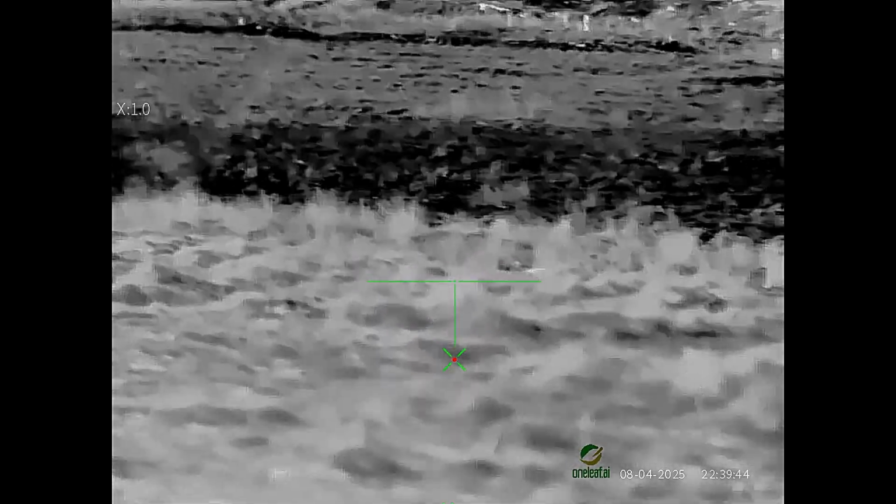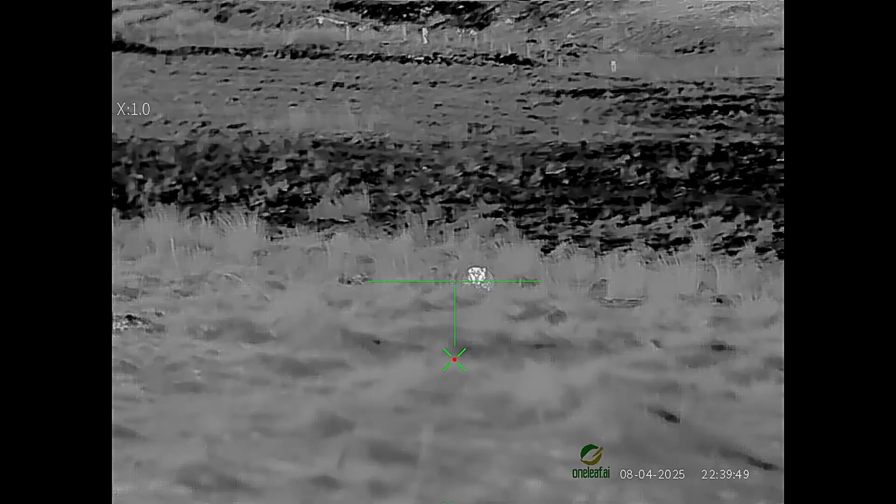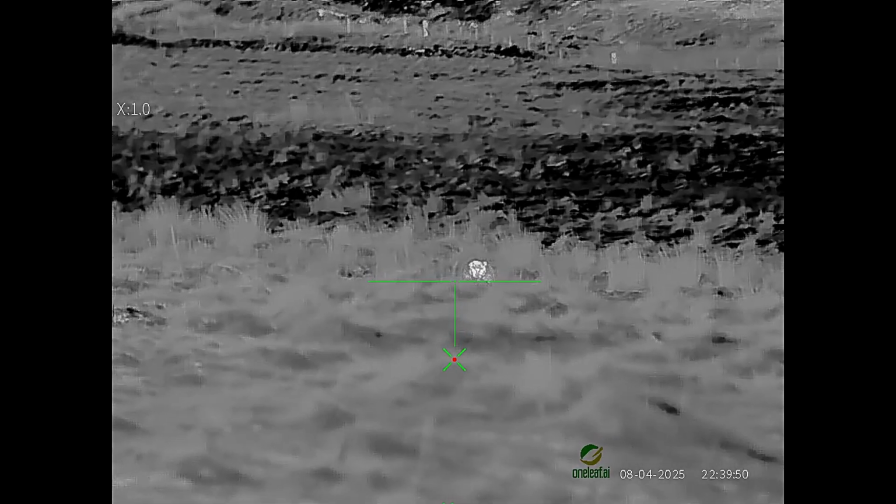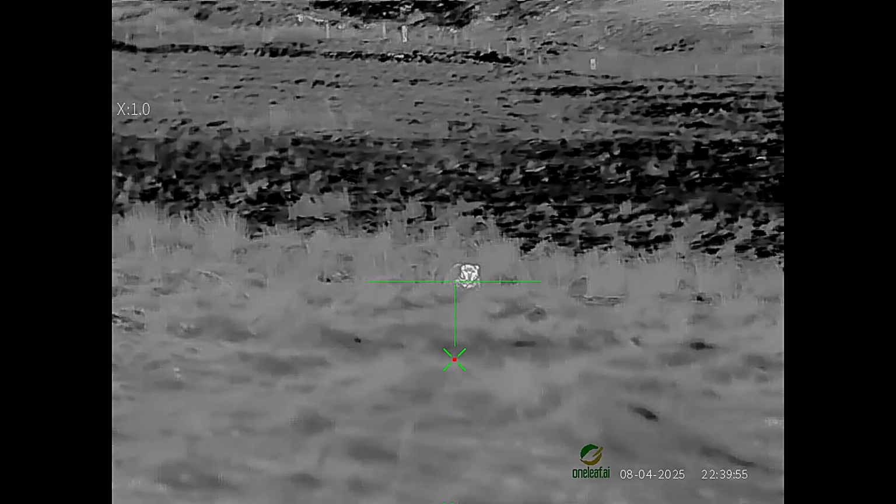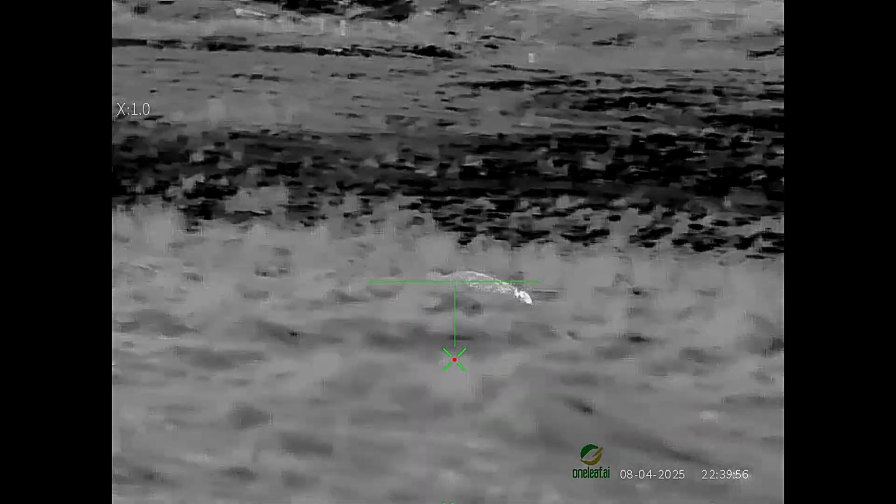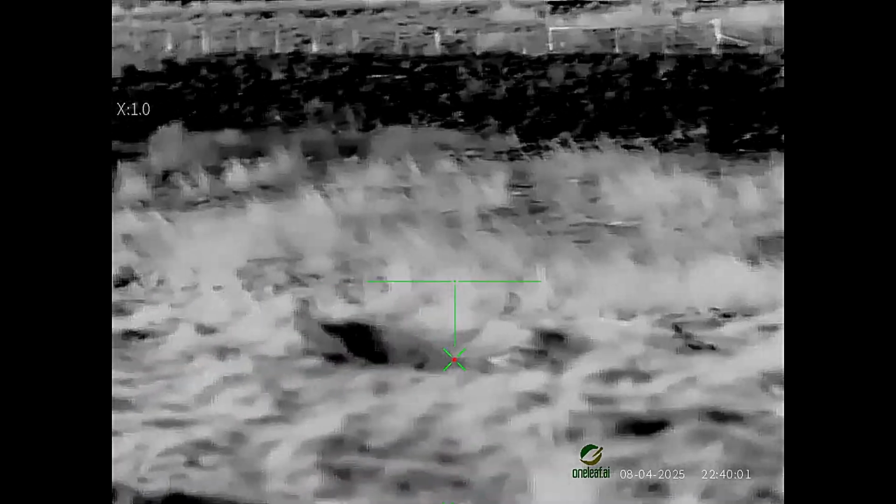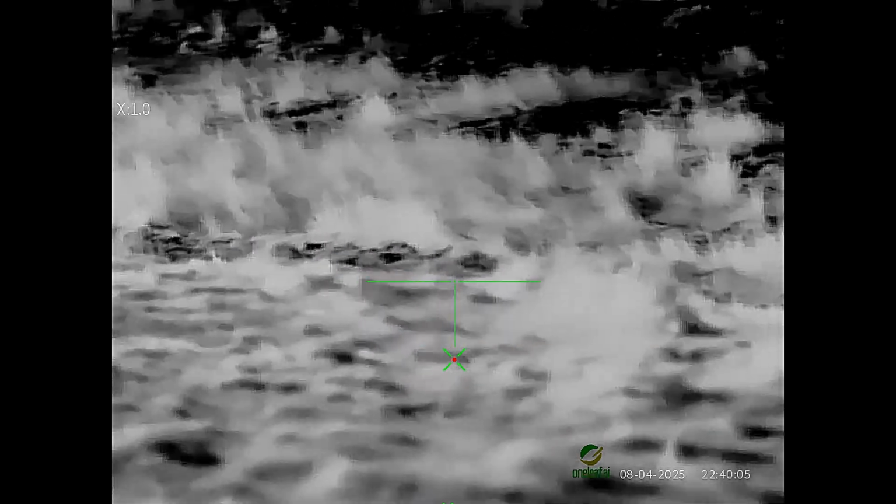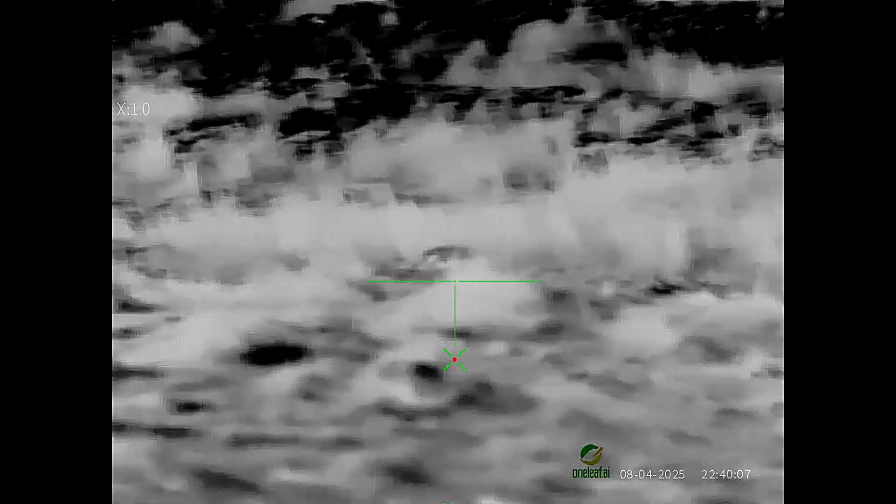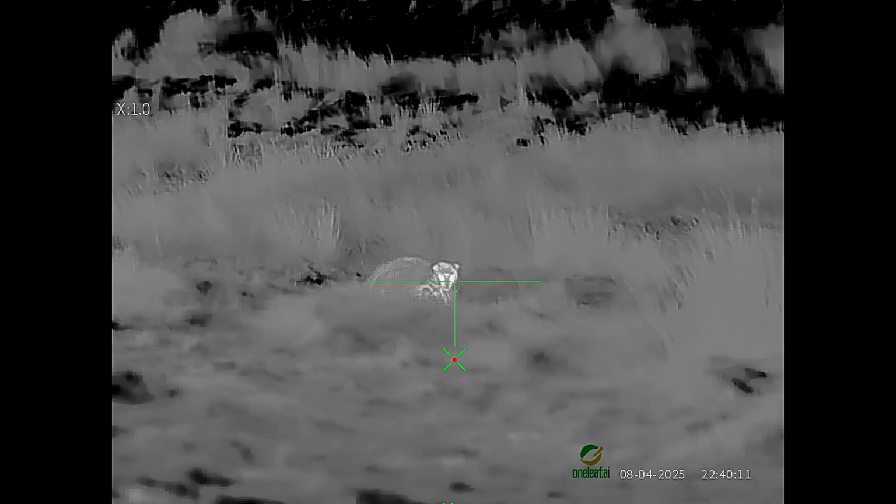I was just sitting in the truck and I saw this one come down the fell side, so I grabbed the scope and thought I'd record this for you so you could get a bit of footage of the badger. It's about 50 meters away, and he already knows I'm here, as you can see. Normally he would have gone in front of the truck, but he decided to make his way round the back. But you can get some excellent footage on him, and you can even see the stripe work on his head.